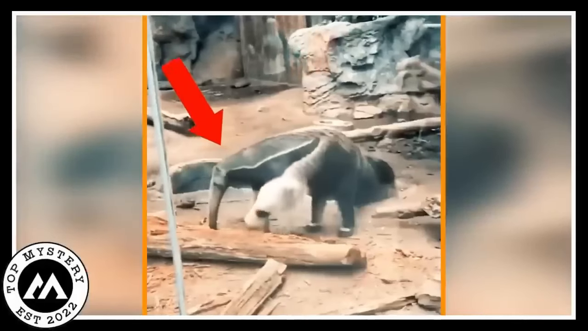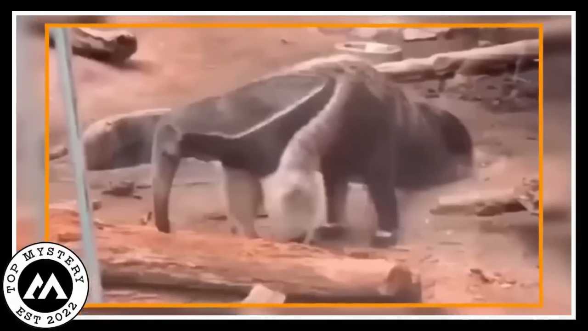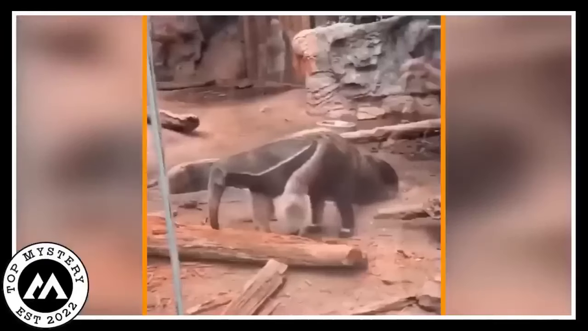A four-legged anteater with a head like four legs. Who would have thought? Nature sure knows how to throw a curveball, but seriously, that creature in the woods is straight out of a creepy dream. Nature's mysteries, right?